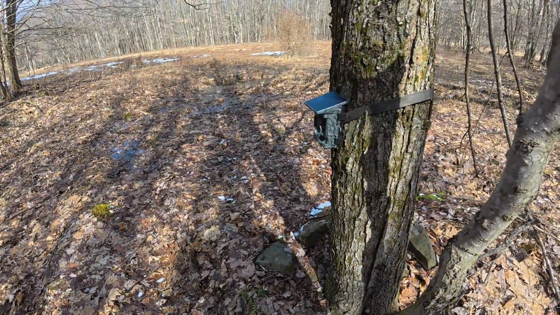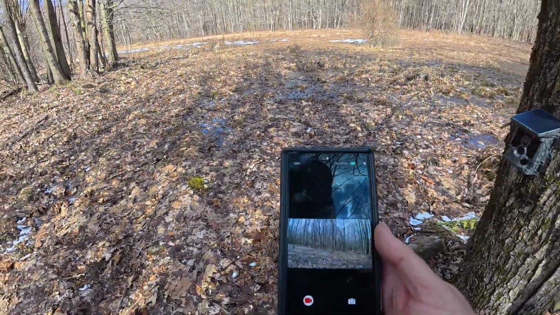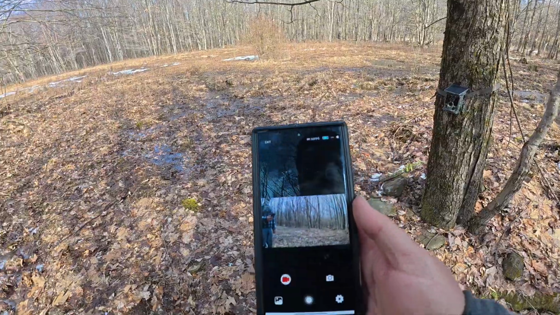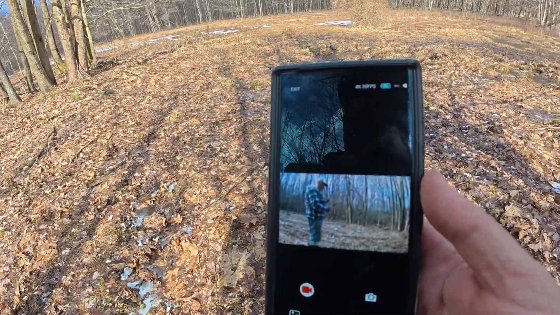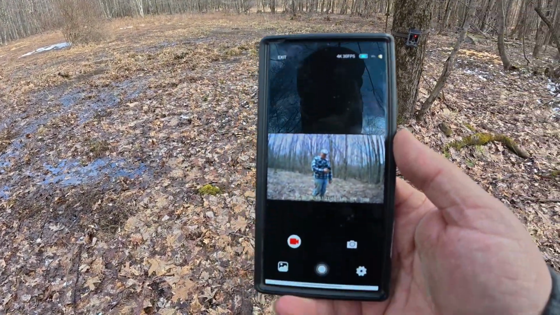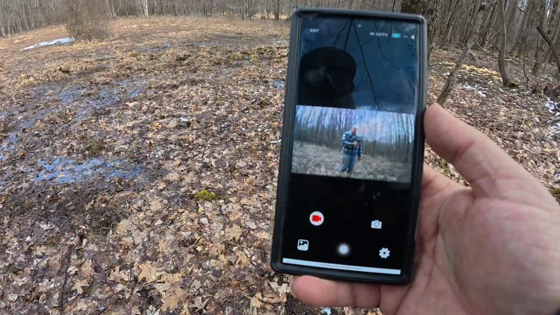Okay, I got the camera up on the tree. I got it the direction I want it to face. Now I go to the app that they give you after you download it, and I've got the camera on standby, okay? And if you see on my phone, you could see me walking through the area of the camera, and I'm about in the center right now, and I like where it's at. Anything that walks through here, I could see that I'm going to capture it.